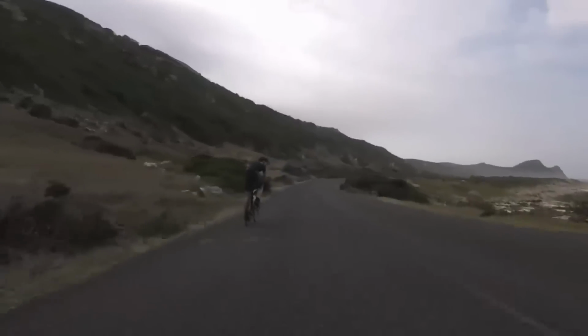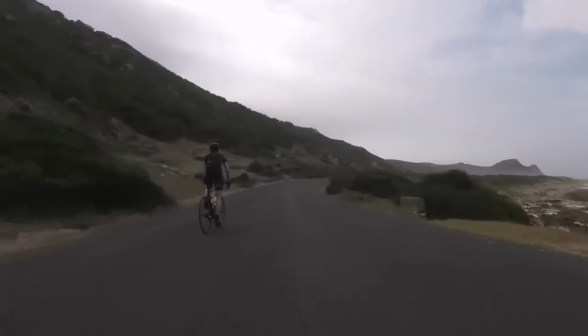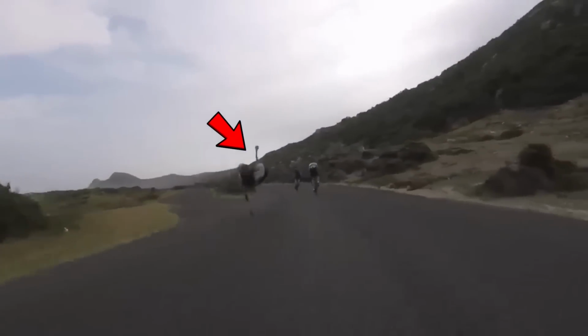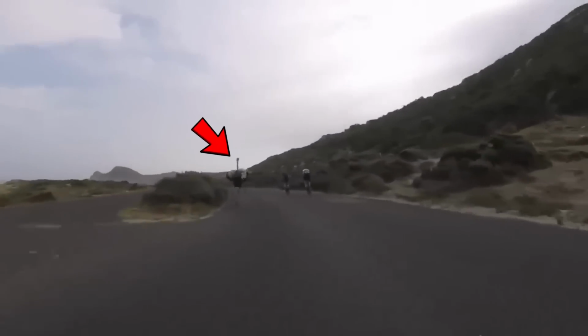Cyclist chased by an ostrich. On a sunny afternoon, a cyclist enjoyed a thrilling ride down a winding mountain road. Suddenly, out of nowhere, a determined ostrich began to chase him.